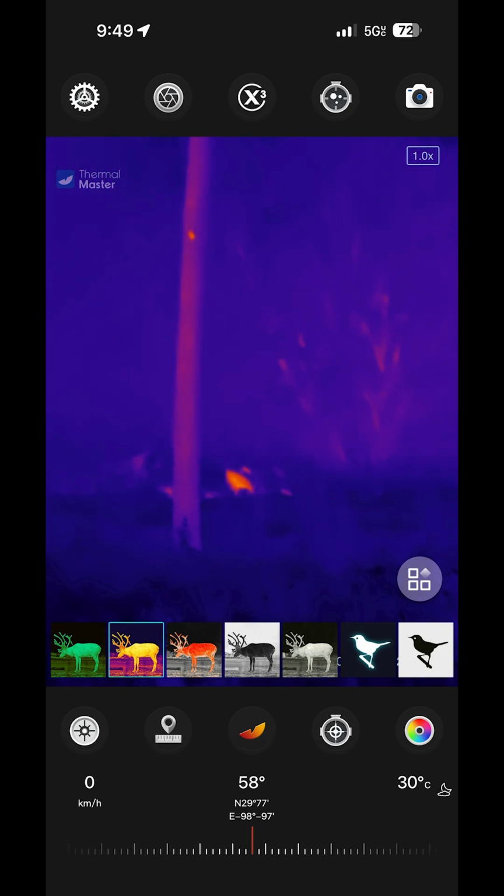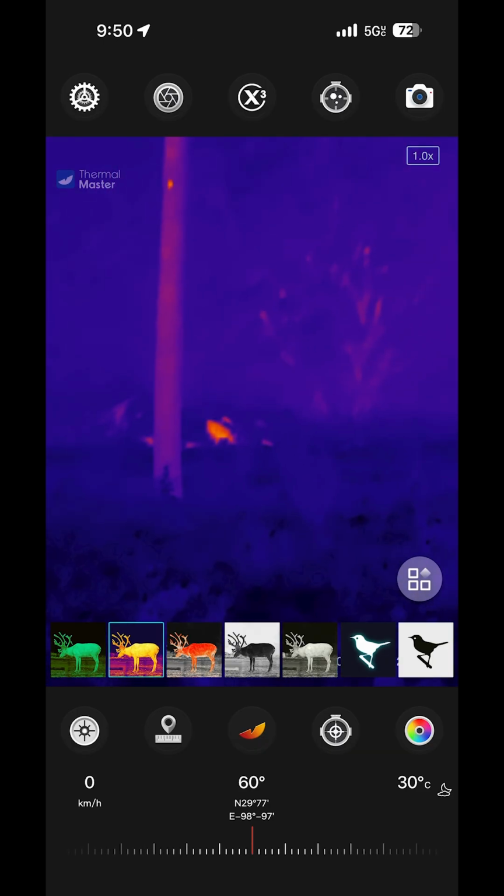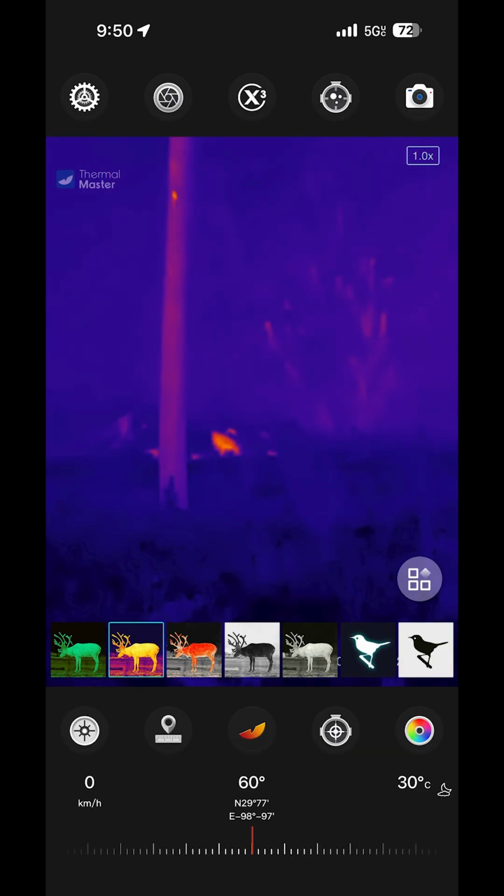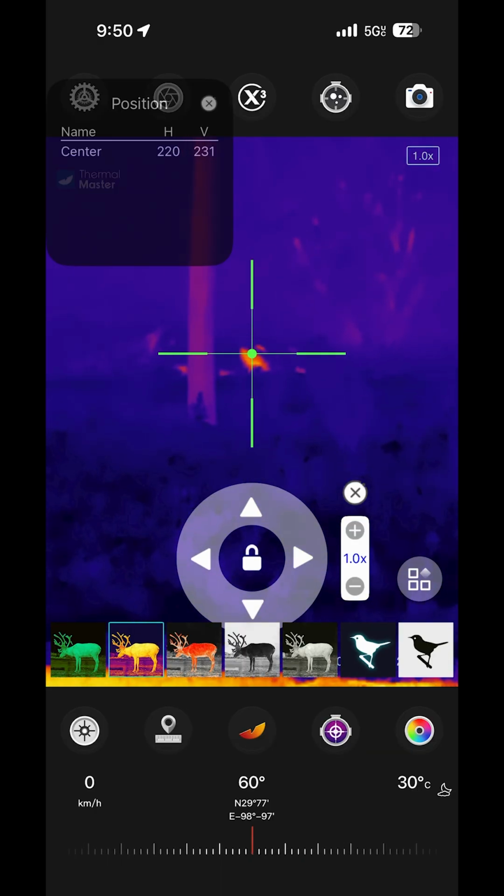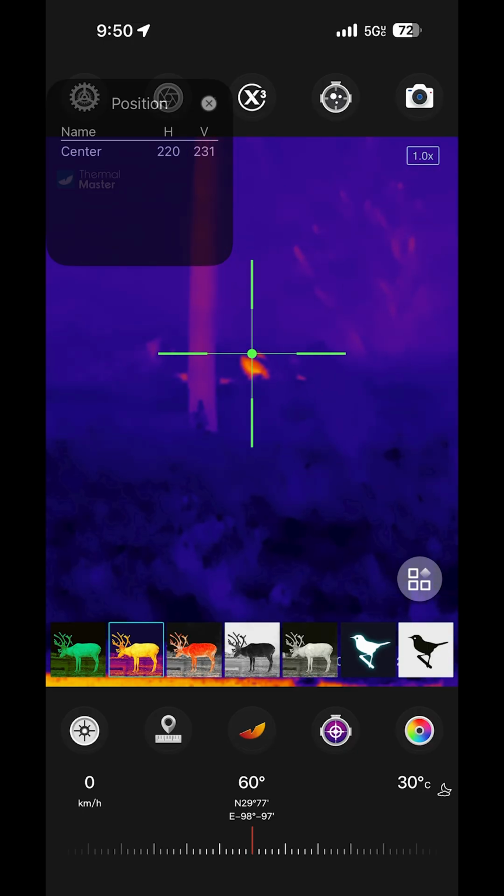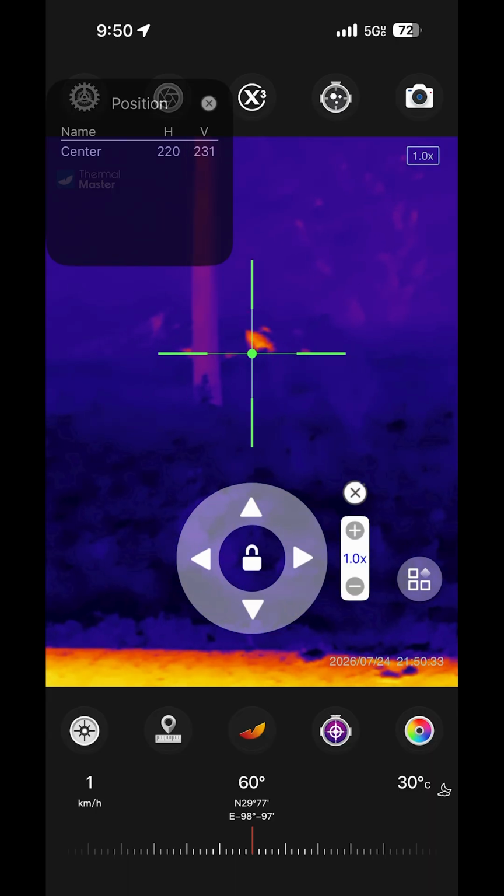Okay, so here's your reticle. I don't find how this is totally applicable, but if you're trying to get a specific heat spot, that might help you a little bit. You can zoom in on that, and then you have, I mean, if you can imagine it, this thing has it.